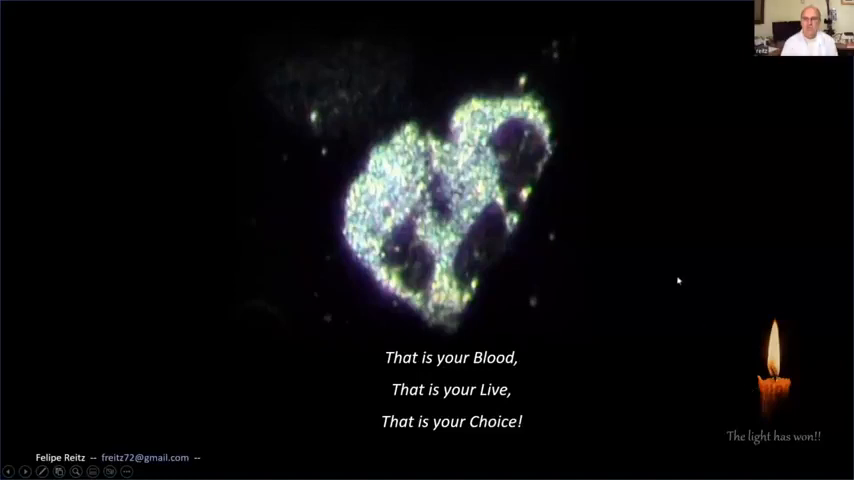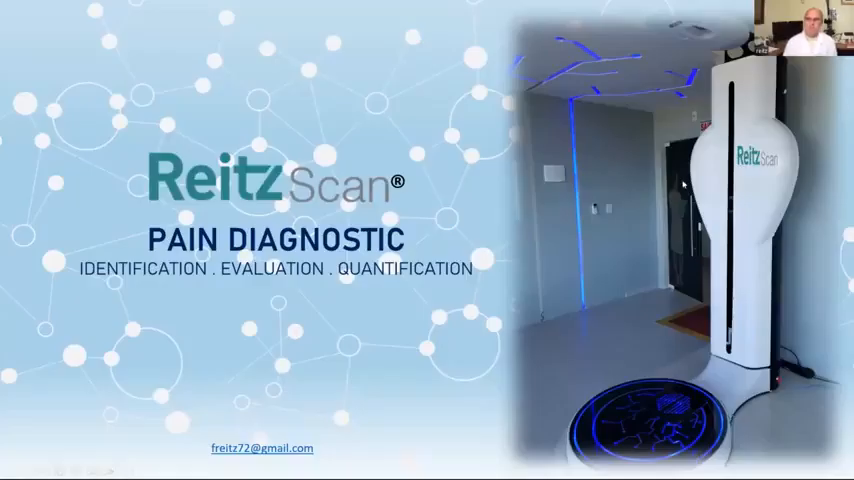So this is your blood, it's your life, and it's your choice. Thank you so much. But I wanted to show a couple more images that are also from you, and really show them as a big image. But first, you are also an inventor. And what is this scan that you invented?